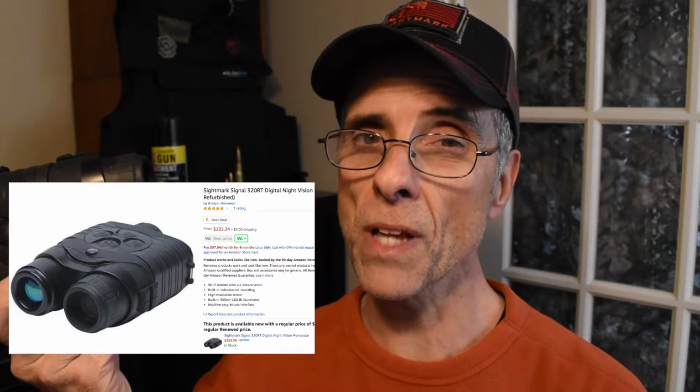It's infrared, so it's not thermal, but it does allow you to see in complete darkness. The way that it does that, obviously, is with this infrared emitter. It emits infrared light at night, and the receiver is able to pick it up, and then when you look through the monocular, you see the image.